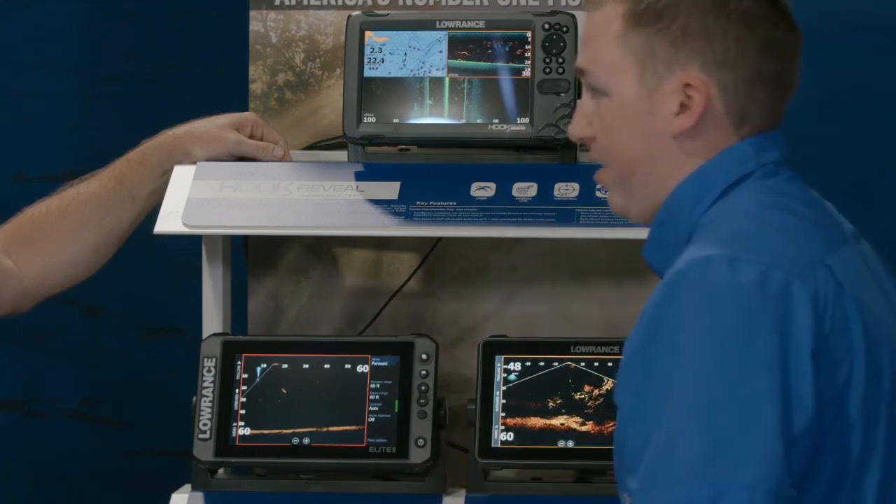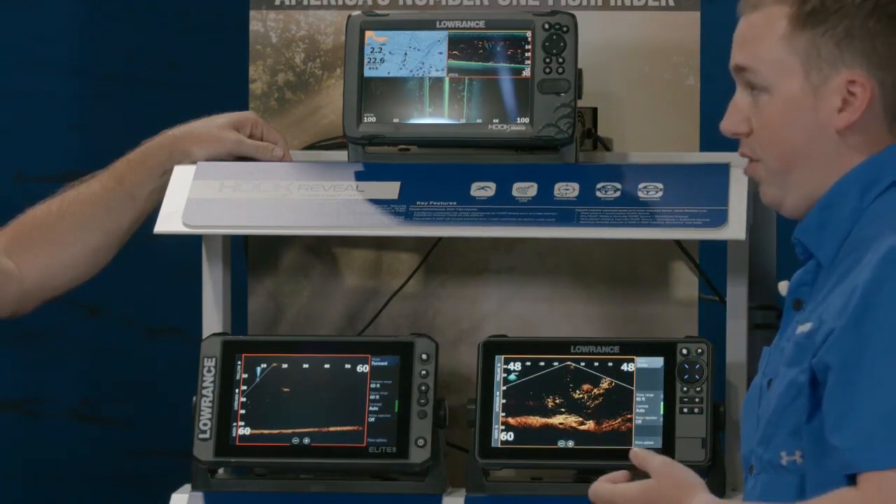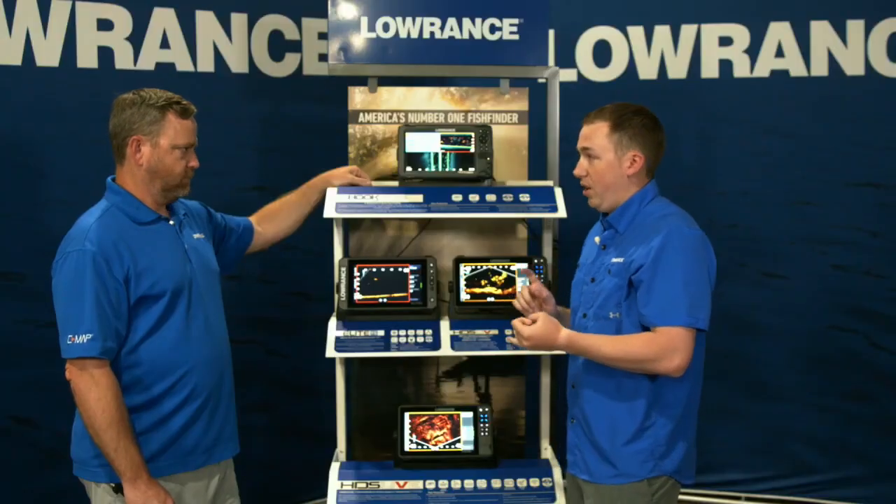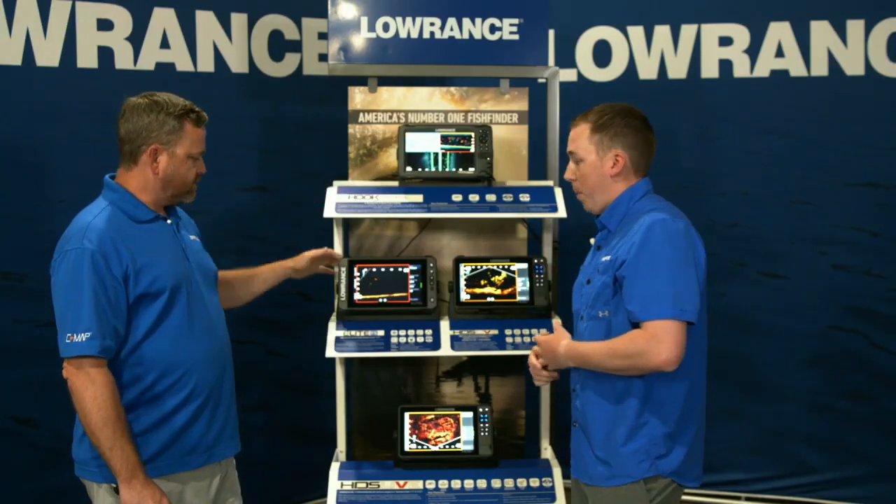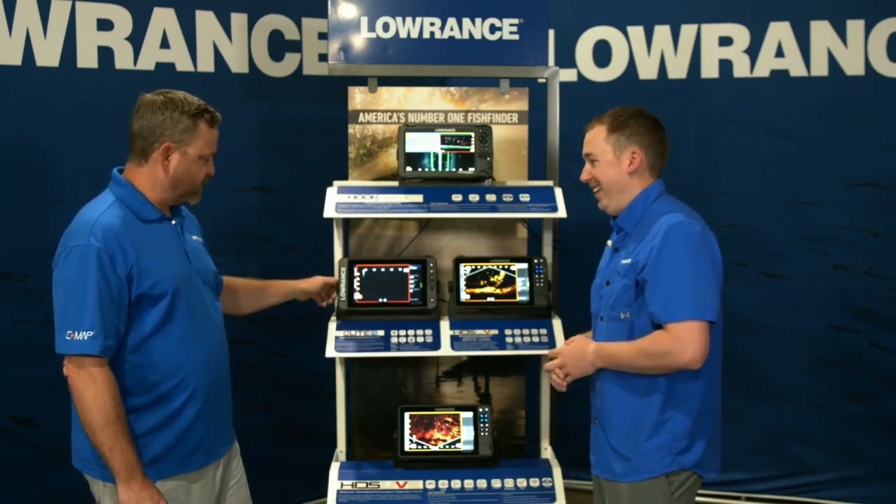The difference there is side scan. TS models have side scan, down scan, and chirp sonar, and SS models have chirp sonar and down scan. All right, and you talked about stepping up to the middle child, which is no middle child. It's a big middle child.